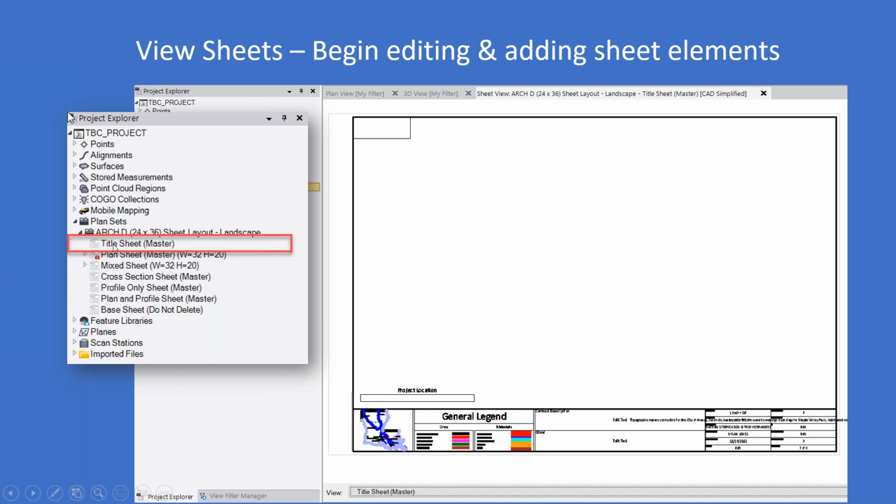So what I've done here is create a view showing the title sheet. This is the master title sheet, and you can see that it's pretty much blank, waiting for me to populate the description, the title, the project location. I can now start adding text and other figures into my sheet view, and I'm constructing that deliverable that we're used to seeing.